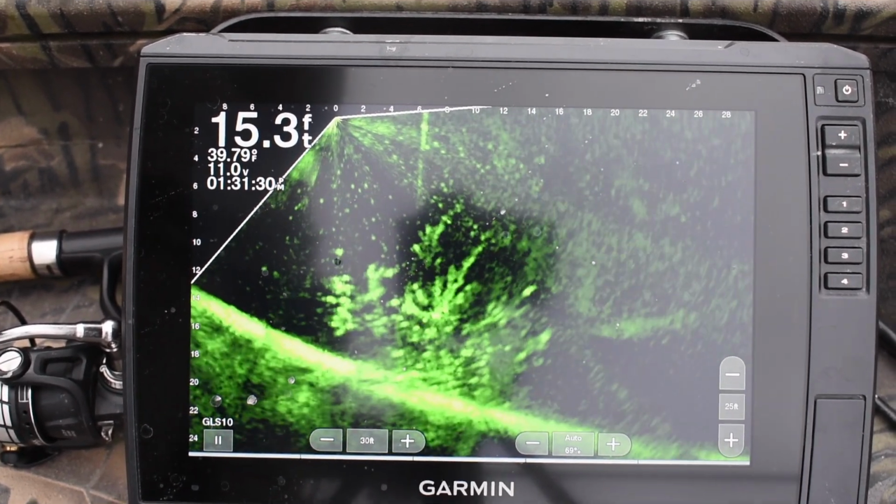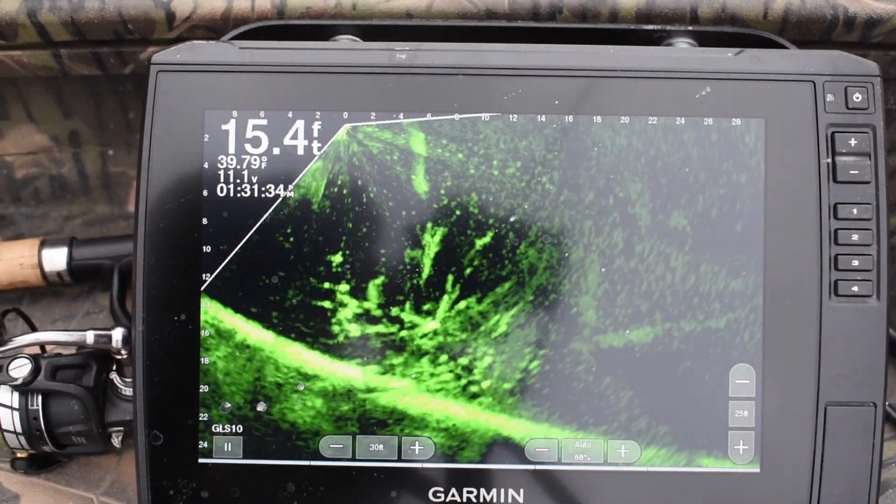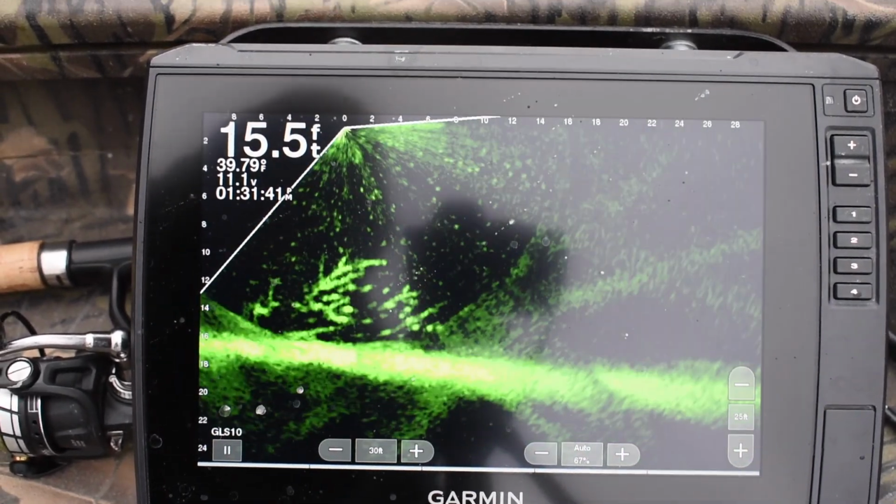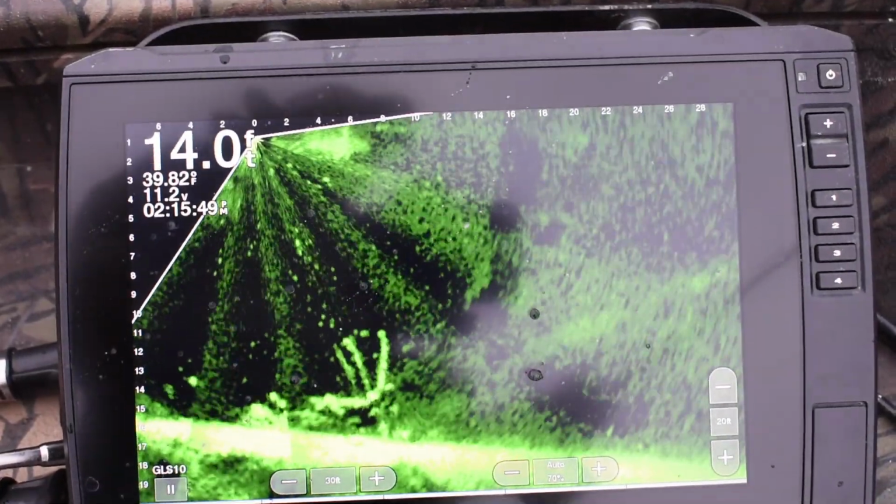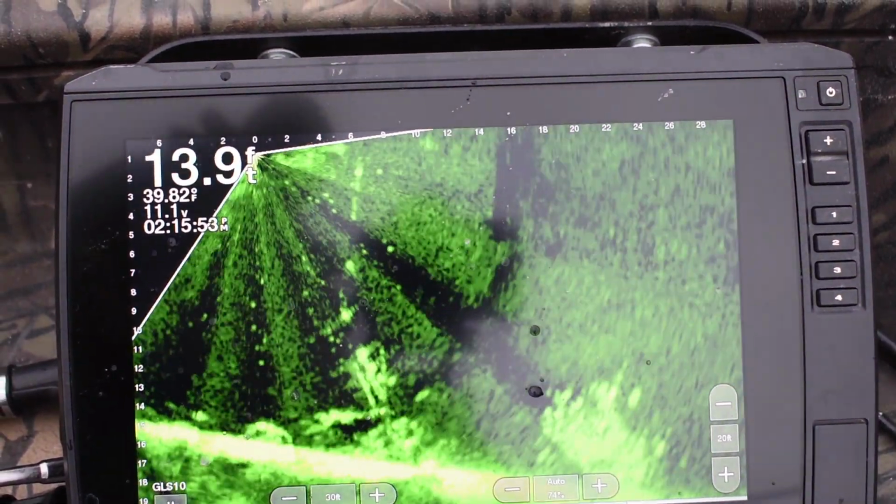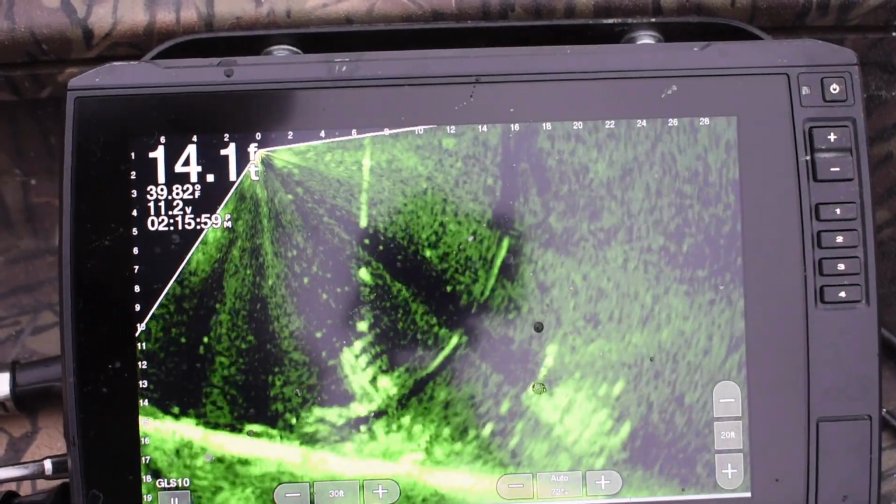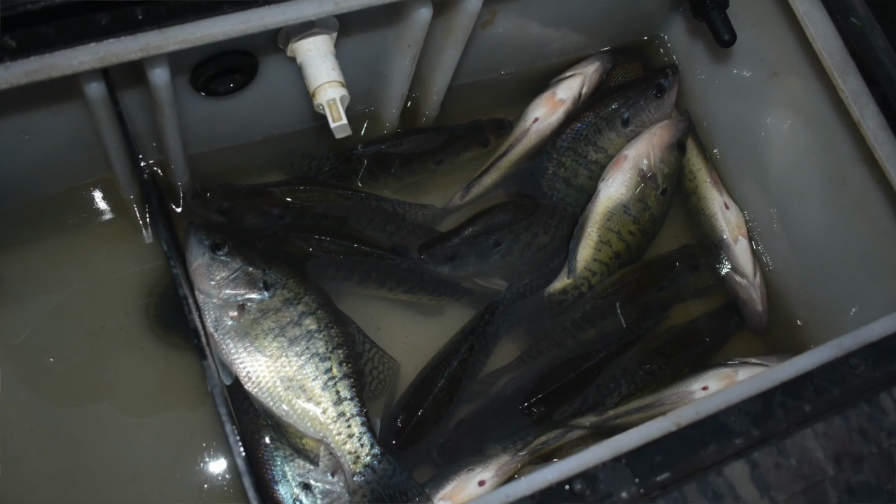But right there, I caught that fish. I had to get down in the brush pile there to get into it, but it actually turned out to be a much better day than I expected, considering how windy it was and how hard the fishing was. I was tickled with the results of today. I ended up finishing with 17 keepers, and I did not think that was bad, given it's January. So I was tickled with that.